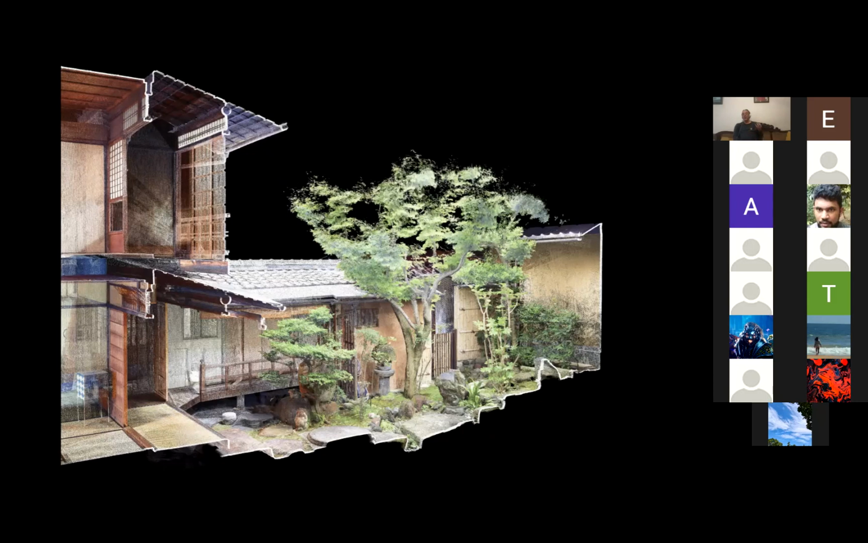This is all measured by light, by these terrestrial laser scanners. And of course, with a group of 50 students for a week in this house, we managed to get the building extremely well scanned.